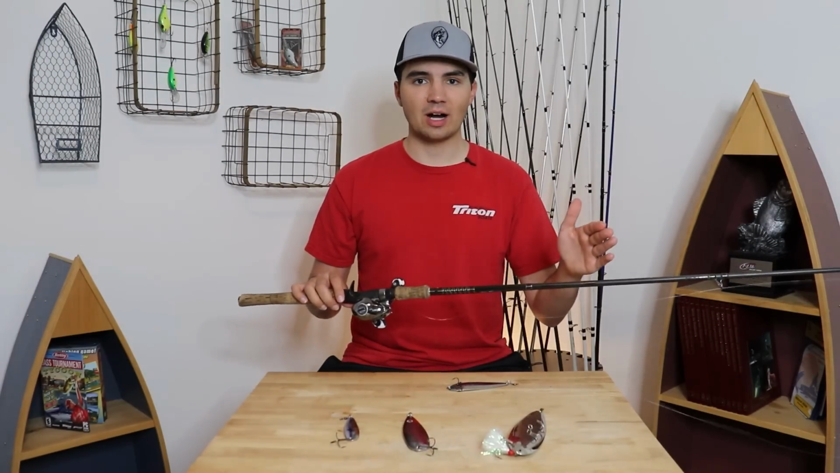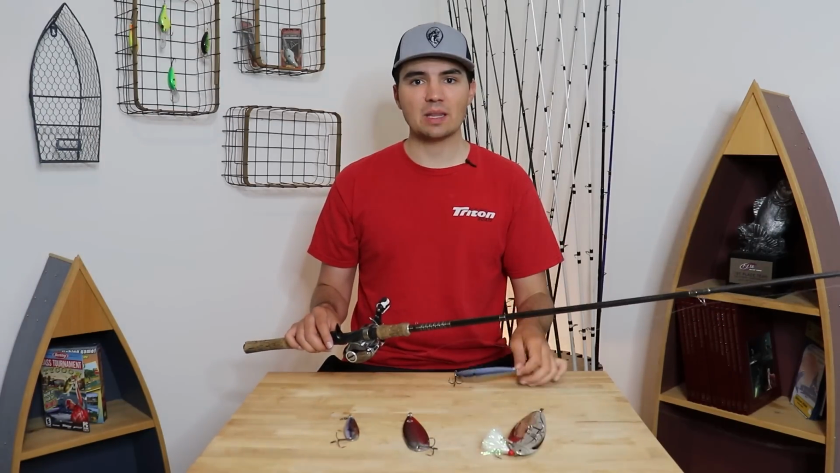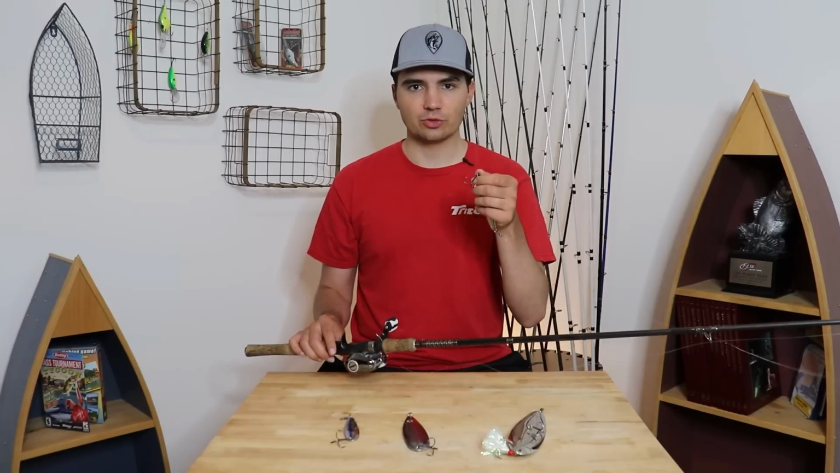You want a pretty long rod with a heavy action because these spoons are heavy and you're going to be casting them out into deep water and ripping them off the bottom, and so you need extra leverage with a longer rod, and the heavy action rod helps you really drill the hook into those fish.